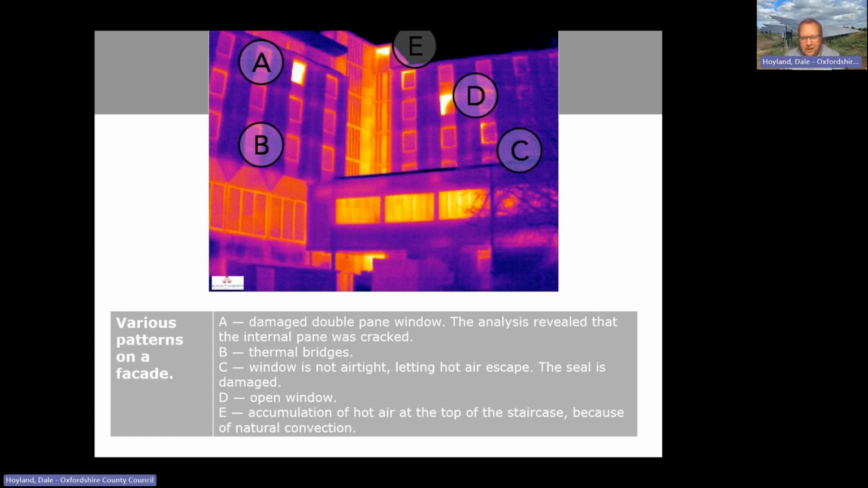Lots of things going on here. Open window is sort of up here. We found one of the windows, sort of all the seal was draped off it. I think that's this one over here.